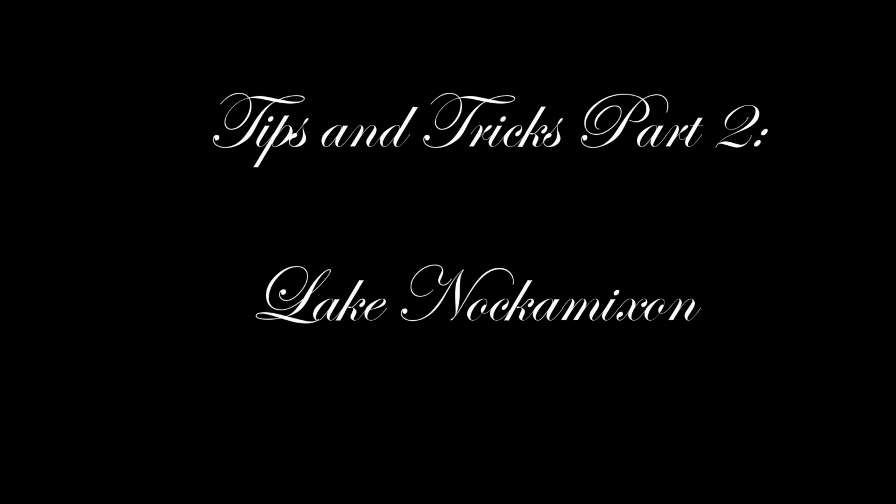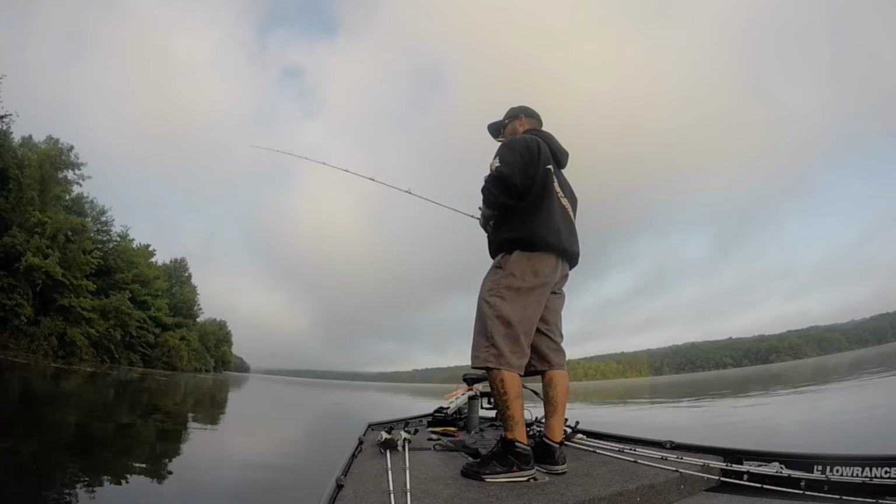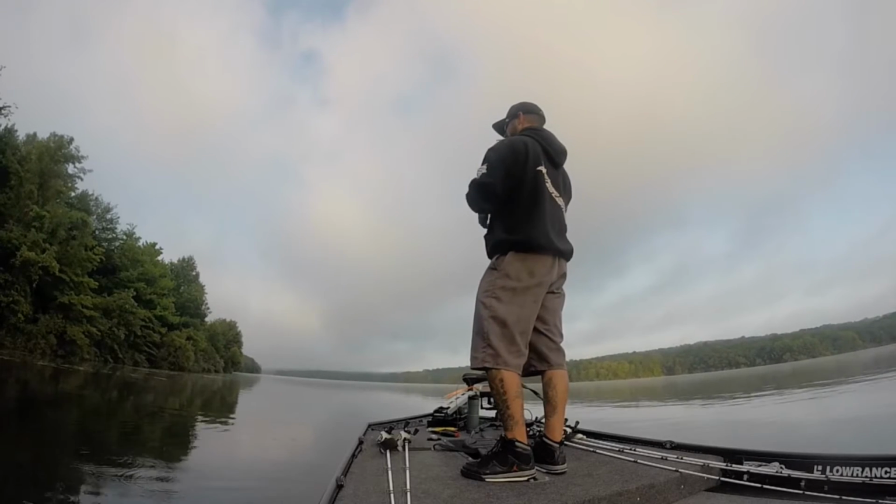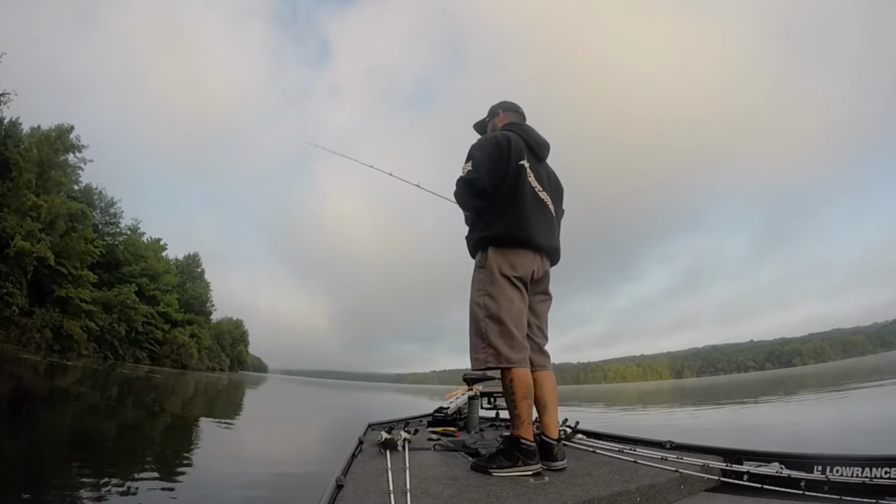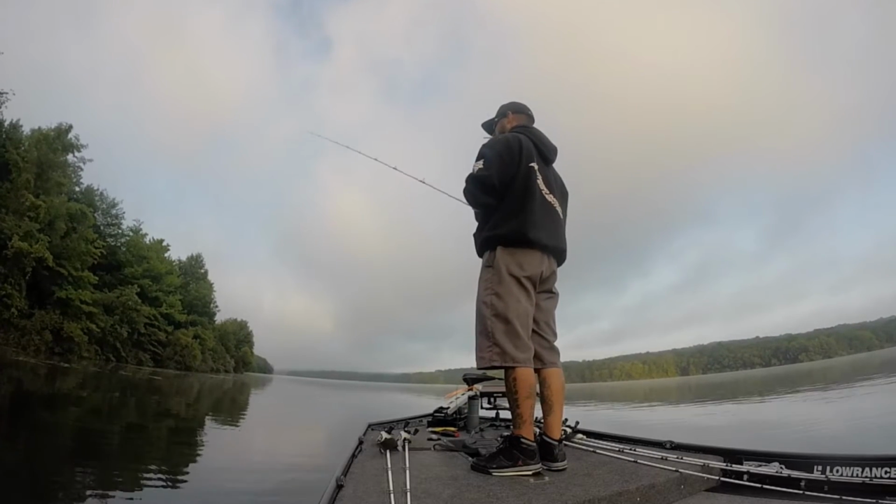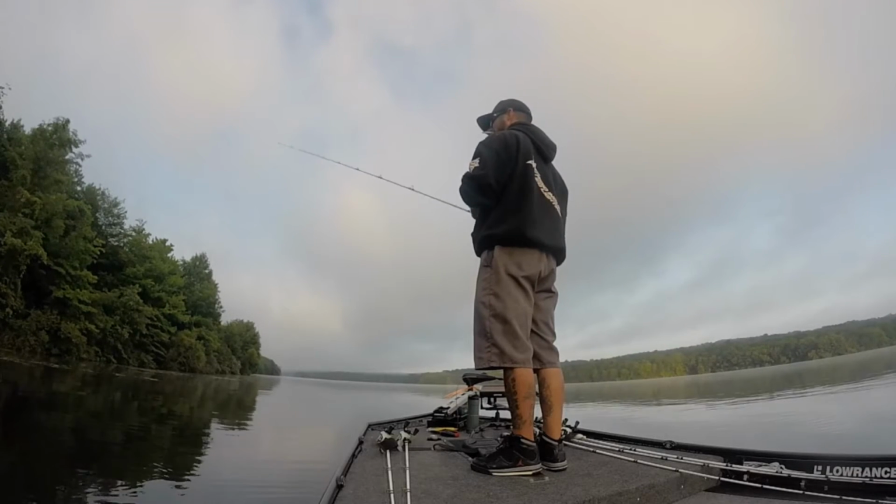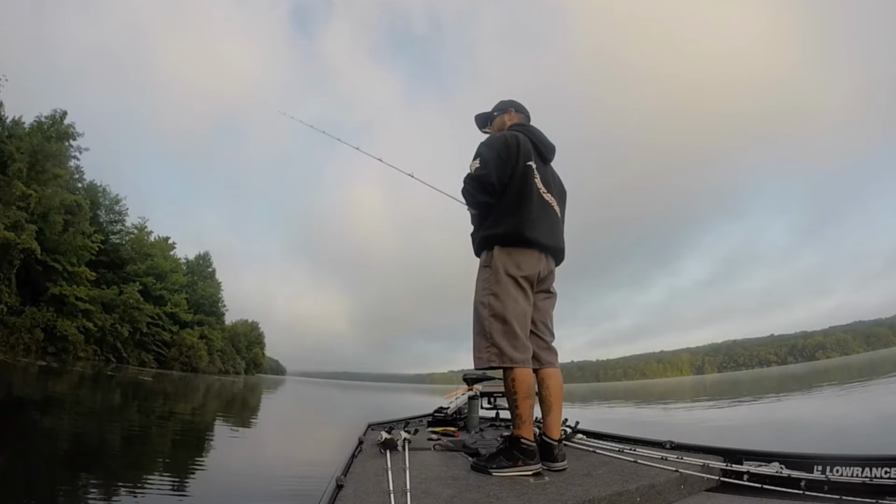So we're going to start out on the same type of deal that I was on the last one. This time, I've moved out a little bit further to a rock edge. From those pads out, there's a couple rock piles, about 10 foot long by 5 foot. It's early in the morning, so I'm just going to work those shallower ones first, in the 5 to 10 foot zone. You can see they're not too far off those pads, but they are not in the pads. So just pay attention to that.